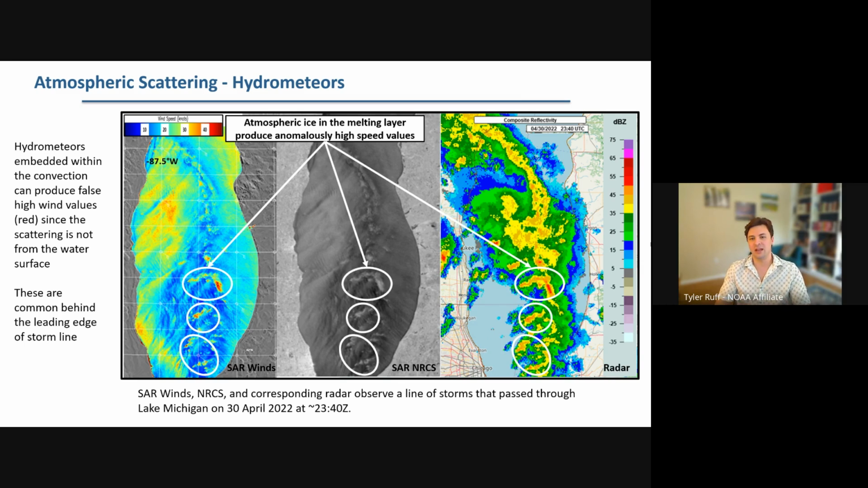So again, you've got to be careful. If you do look at these images long enough, you'll be able to detect these automatically. We don't always have Doppler radar to compare against, obviously.